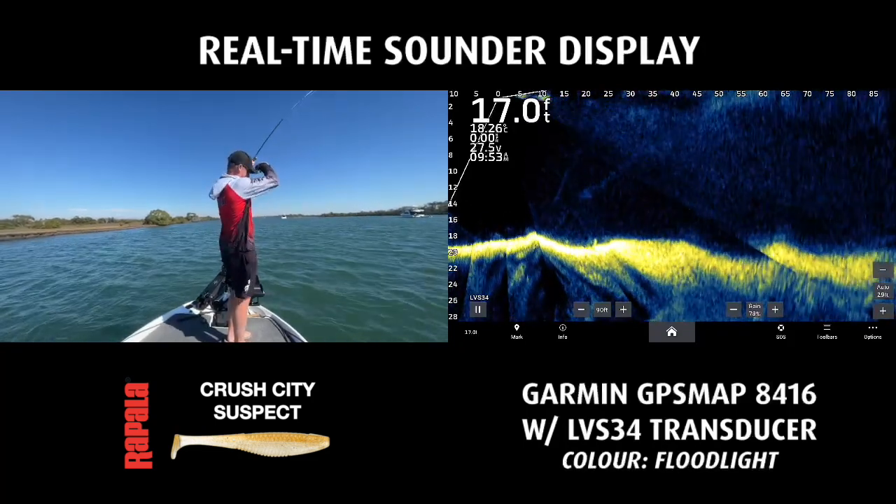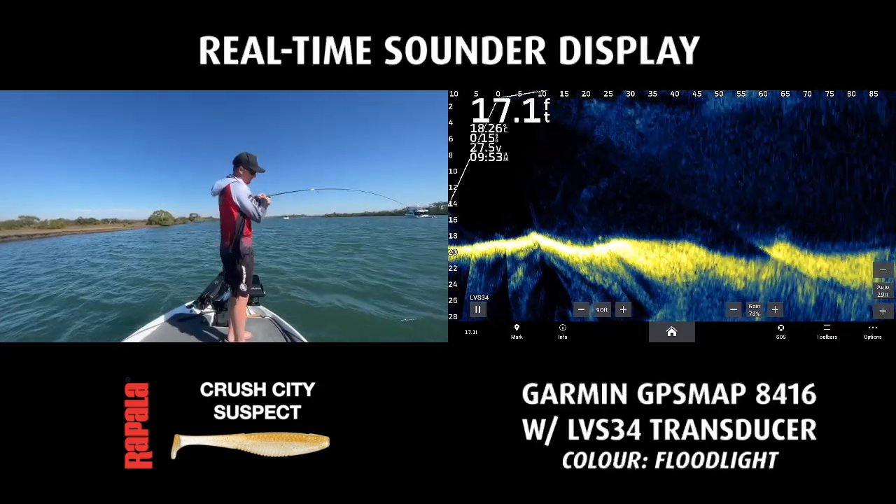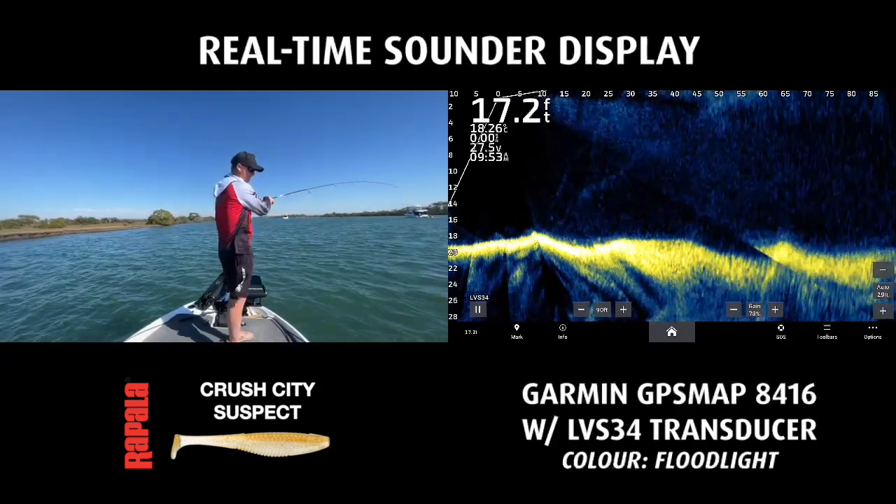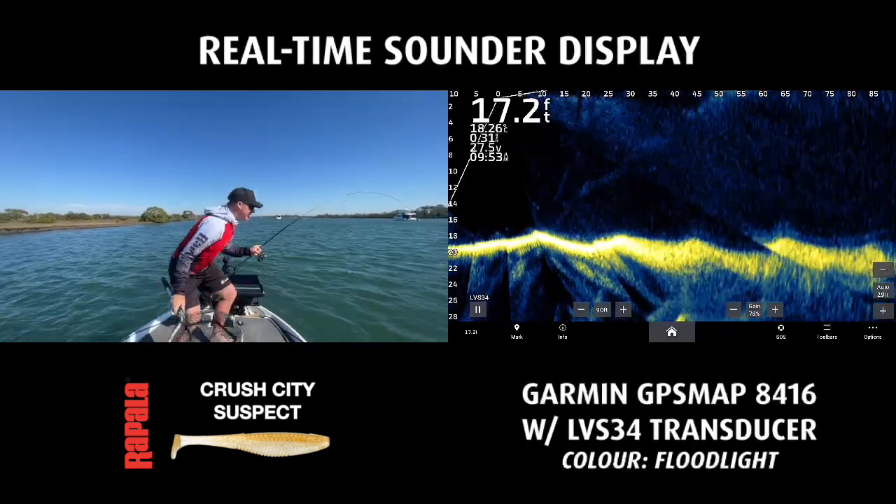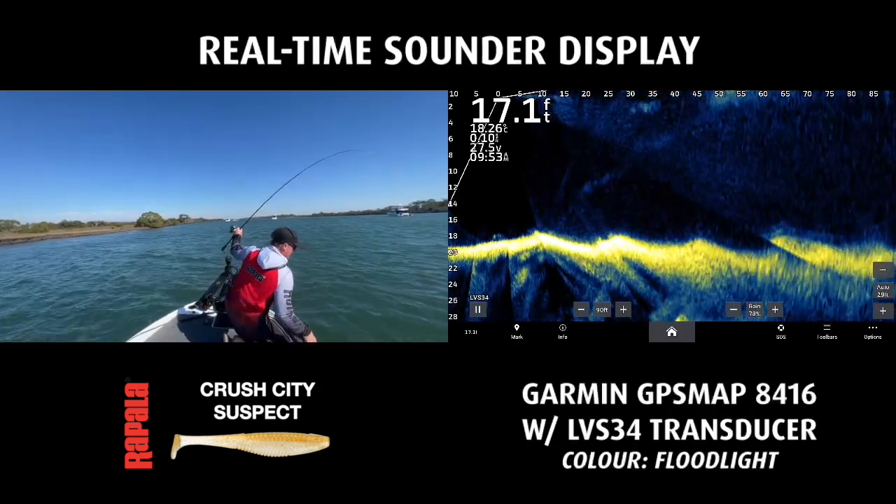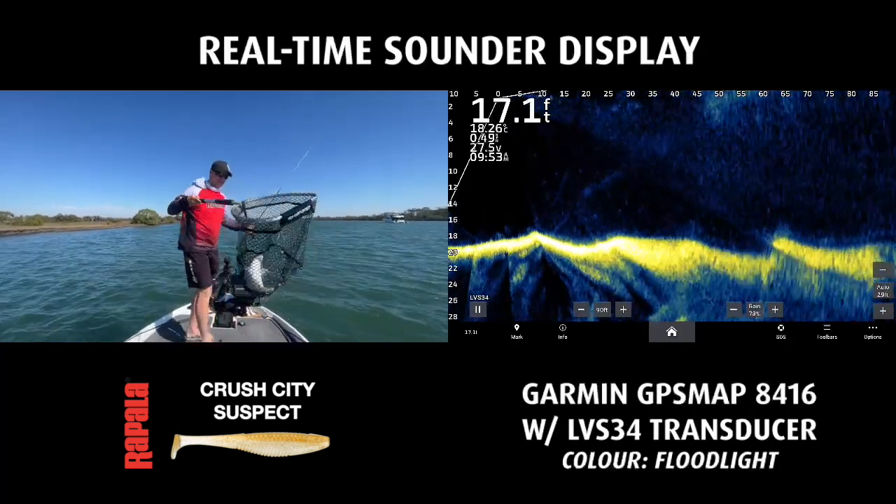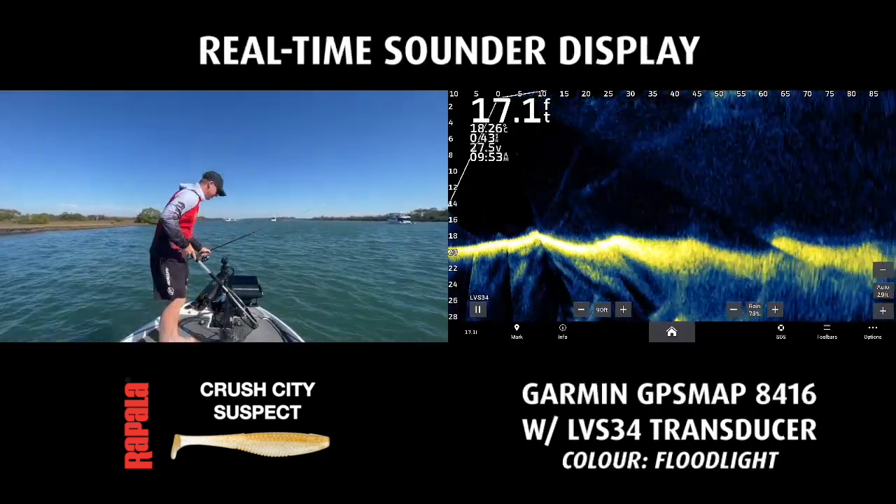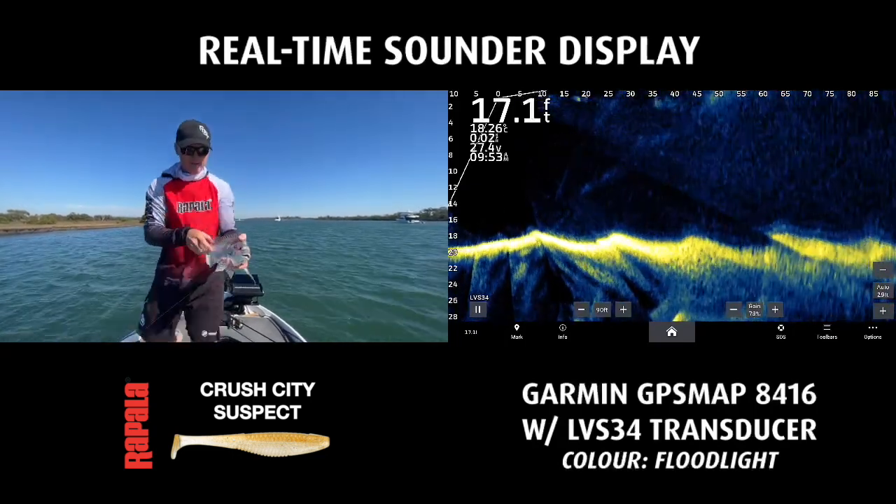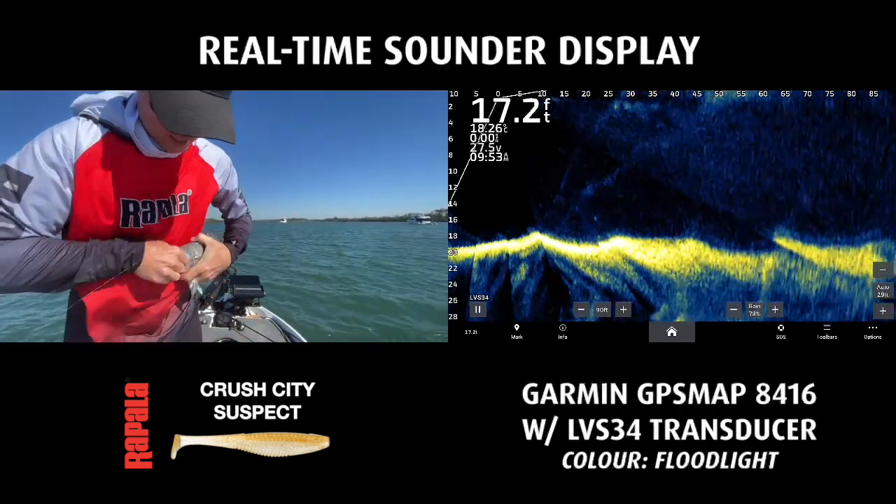Look at him. He's holding down on the Crush City Suspect. Oh yeah, he'll be an upgrade. He's a good one. Be a 30, mate. Come on. I don't think he's going to quite be 30, but that'll definitely help. Oh yeah, nothing wrong with that one. Look at that big fat jumping pin fish. That plastic down his pie hole.